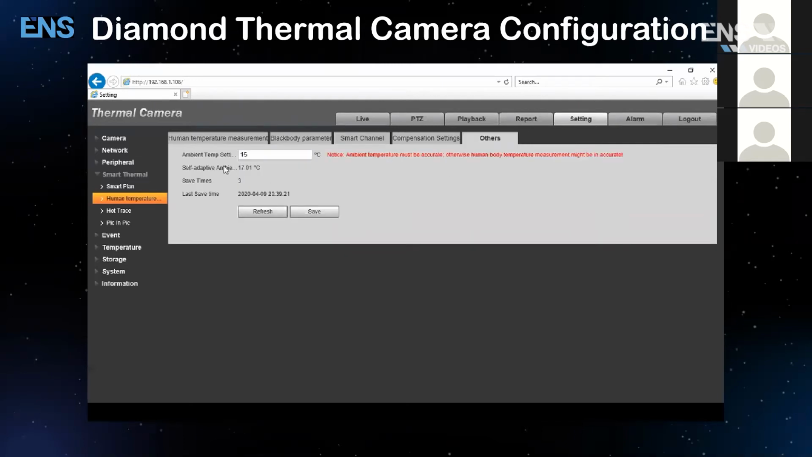The other settings, you have to be concerned about the ambient temperature. That's going to be the temperature of where this camera system is going to be set up. So what you can do is, if the installer does not have a thermometer, then you can download an app on your phone, and then that will give you the ambient temperature of that location. So for example, this setup here in our showroom, the ambient temperature measure for my app was 15 degrees Celsius, so that's what I used, and I hit save.